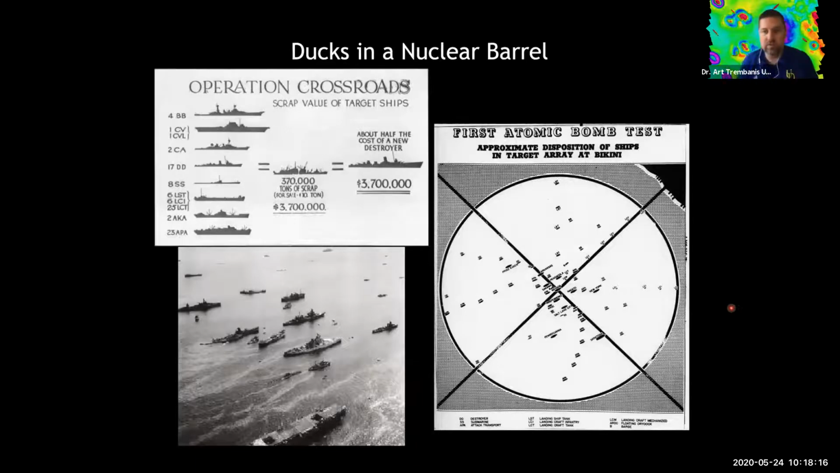So Operation Crossroads was really an amazing operational undertaking, amassing hundreds of ships of different sizes and classes, and with a very precise scientific structure. They wanted to look at what would happen. The military question that was ongoing is you had the now U.S. Air Force, which was the U.S. Army Air Force, and the Army saying, well, we've got atomic weapons, you don't need navies anymore. And the Navy was countering that, well, we don't really know what would happen.